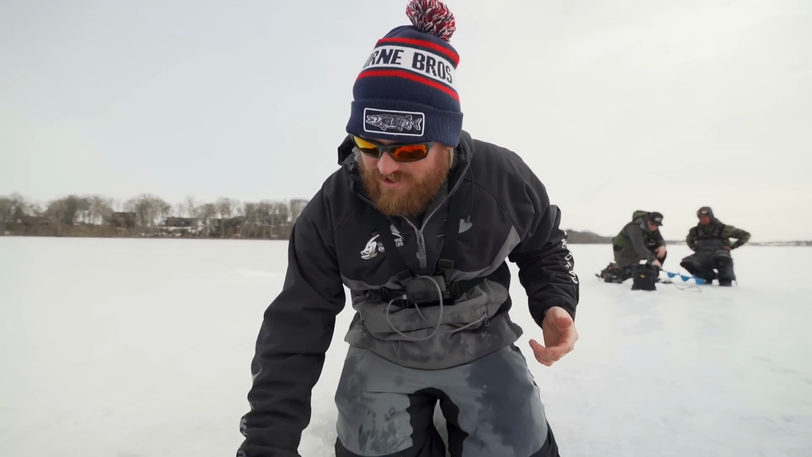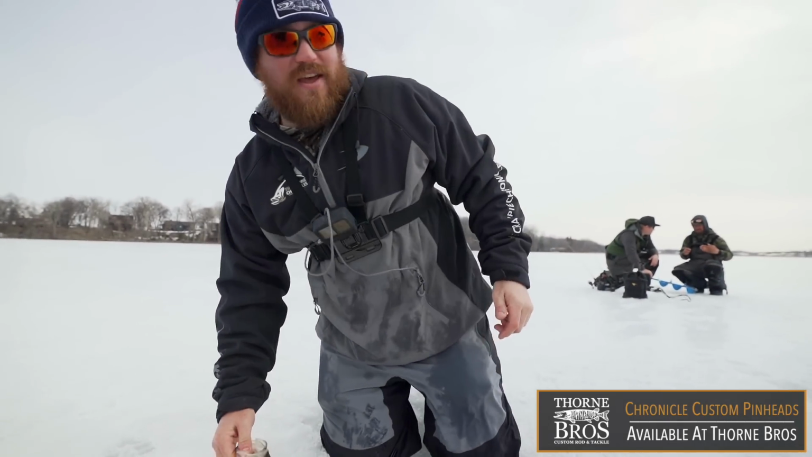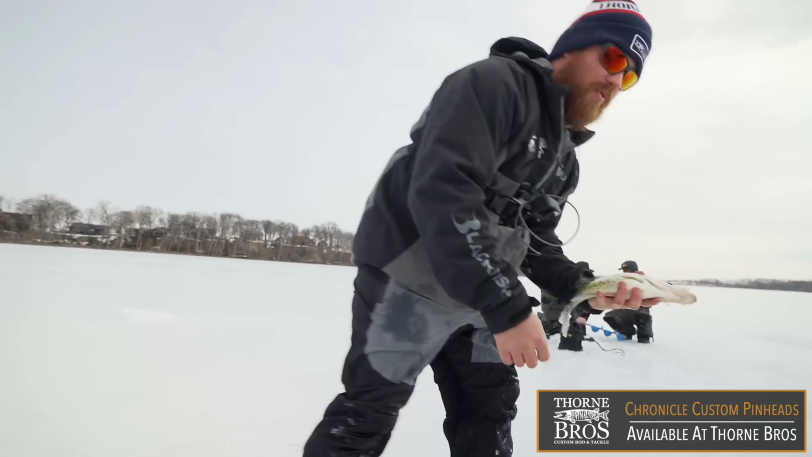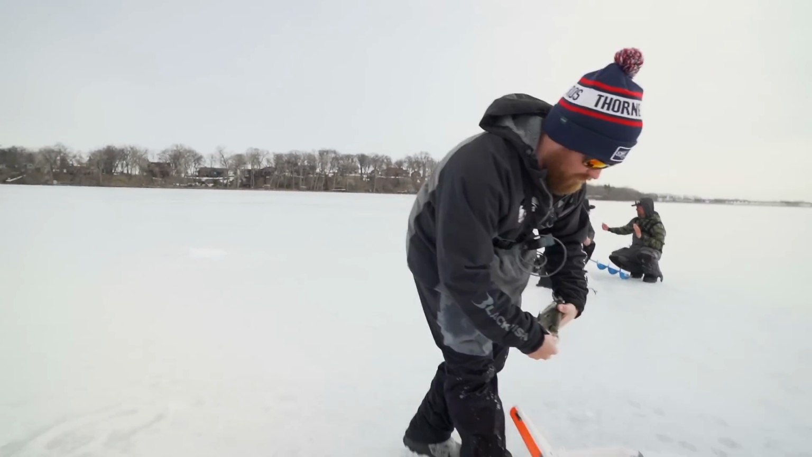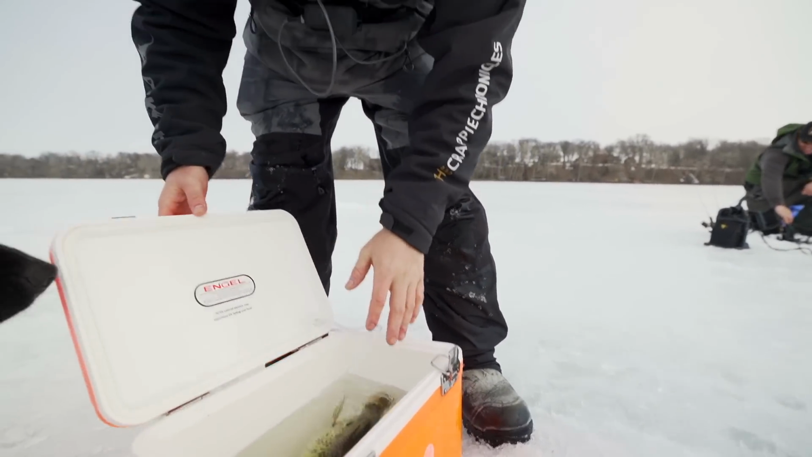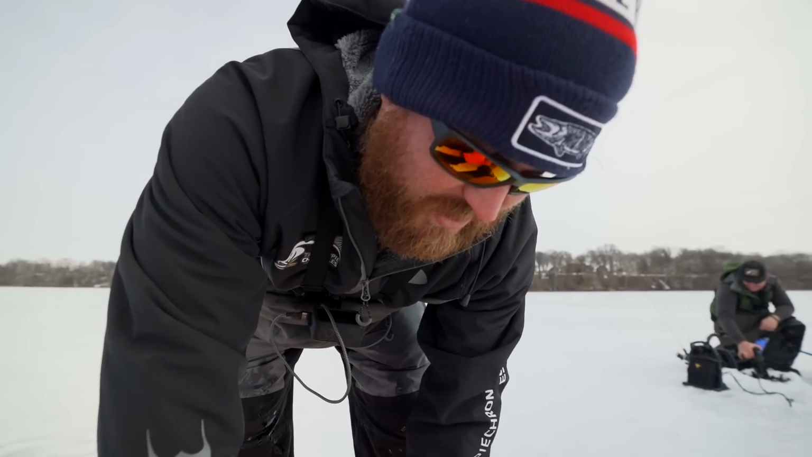Clam's got some new baits coming out, and they're working awfully well. So what we're going to do is take this fish, and we've got a cooler with an aerator in it so that these fish can recover a little bit, and so we don't kill them.